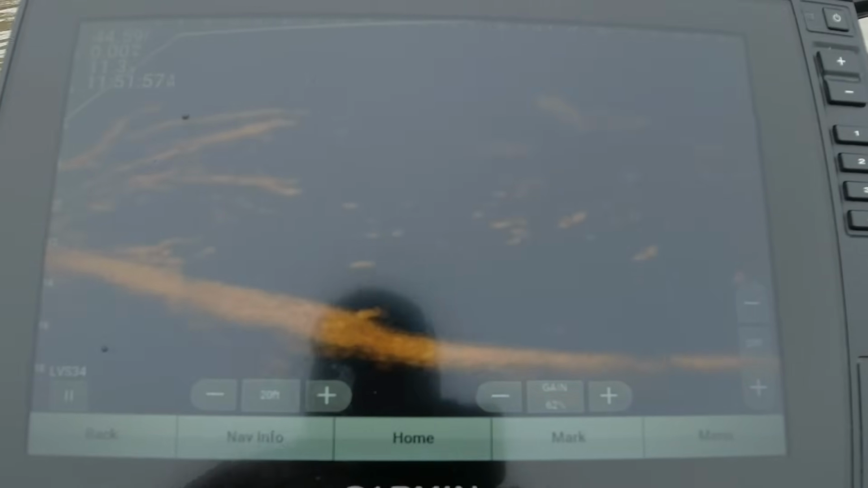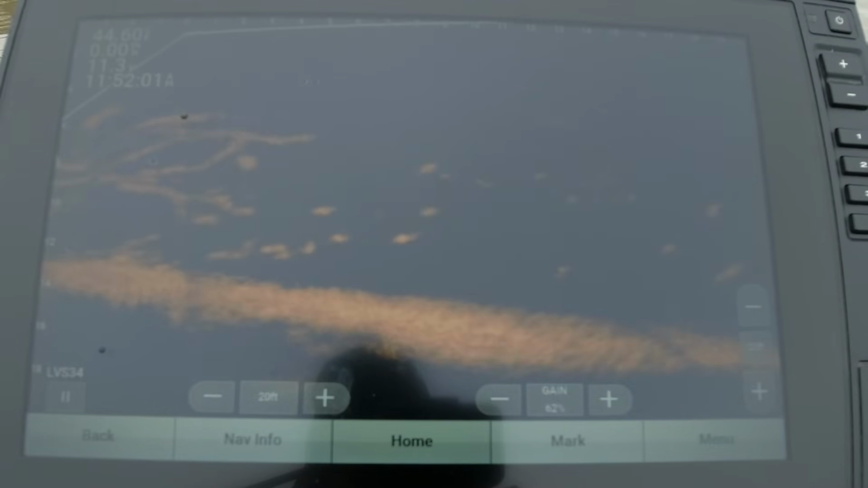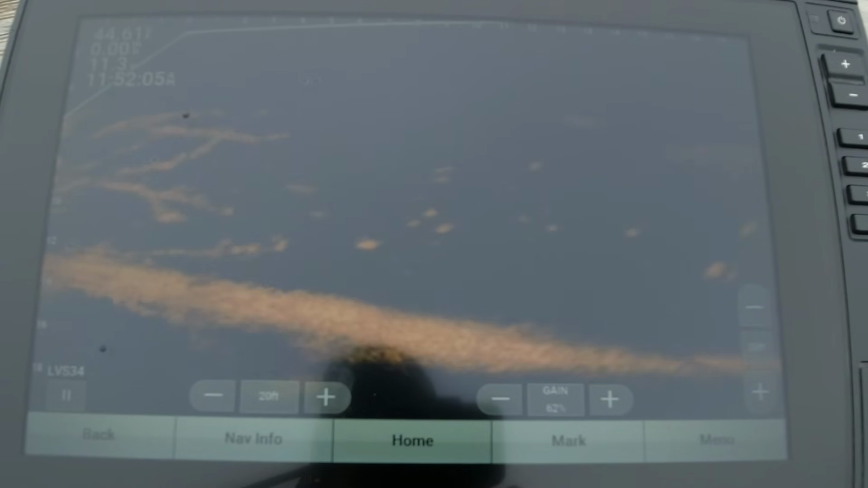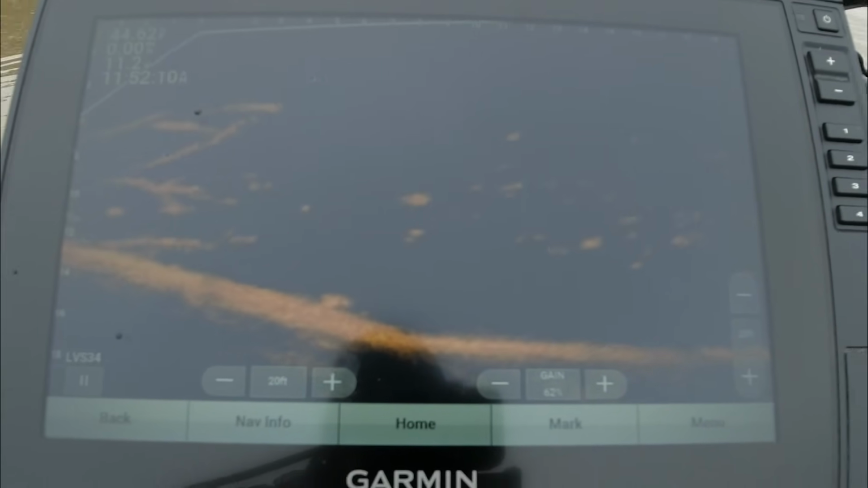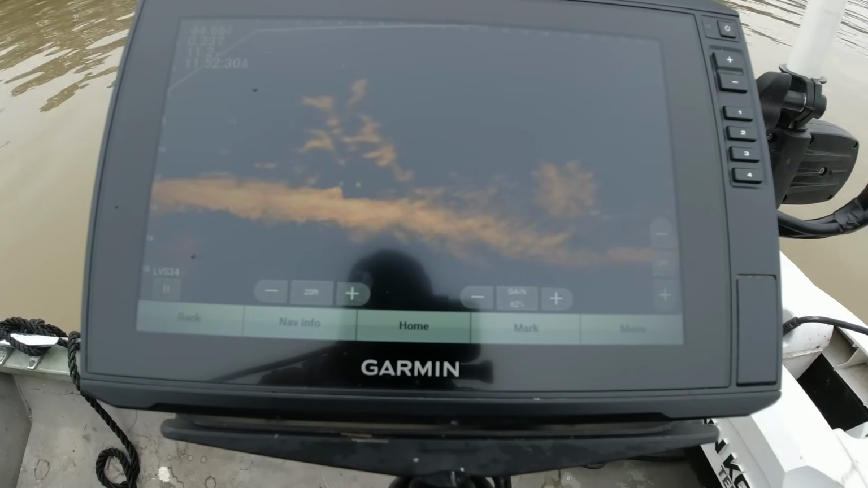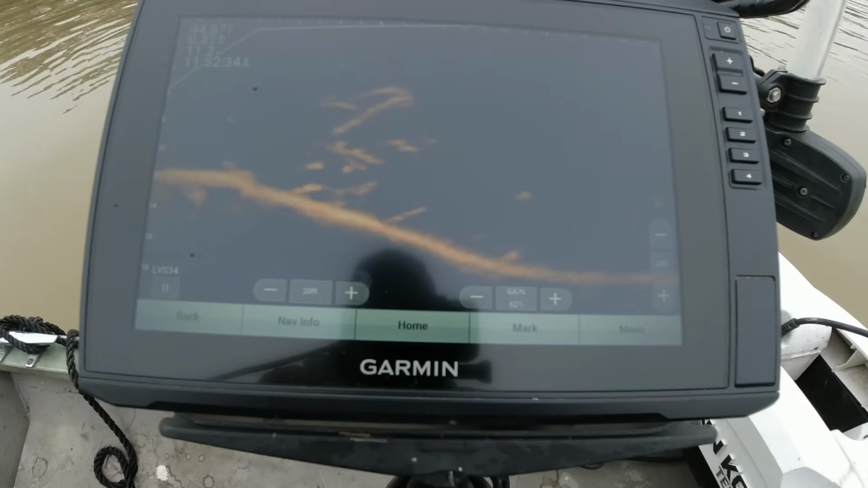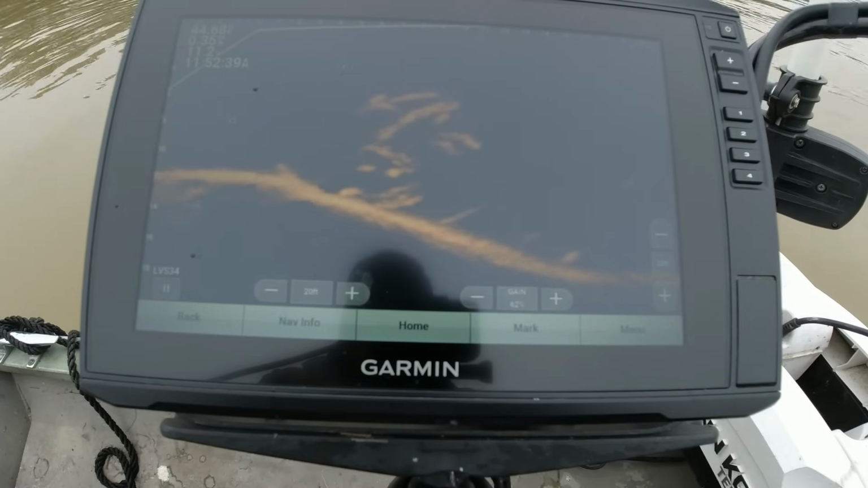Zoom in to 20 to see what it really looks like. Definitely a crappie. Look at him taking off already. Ain't that something? And maybe a white bass. He's moving a little bit too fast. Let me slow this troll motor down so I can stop spooking everything. And maybe not. Maybe not.